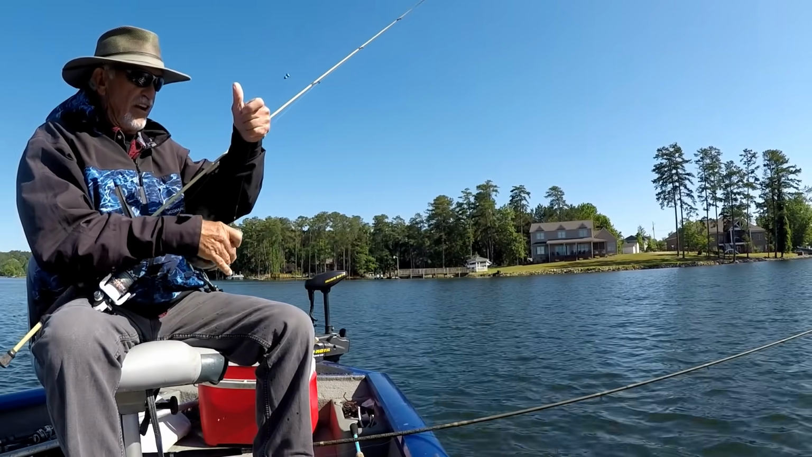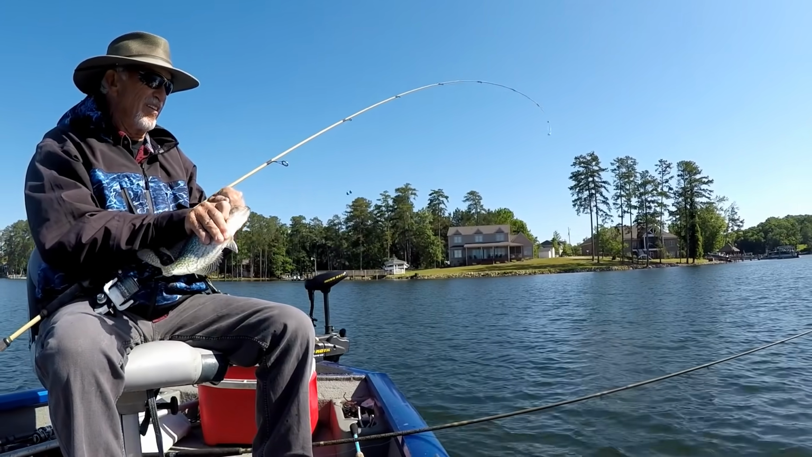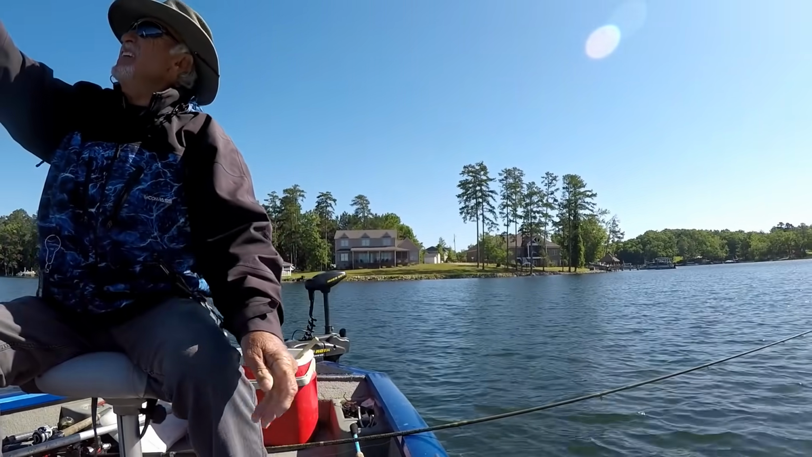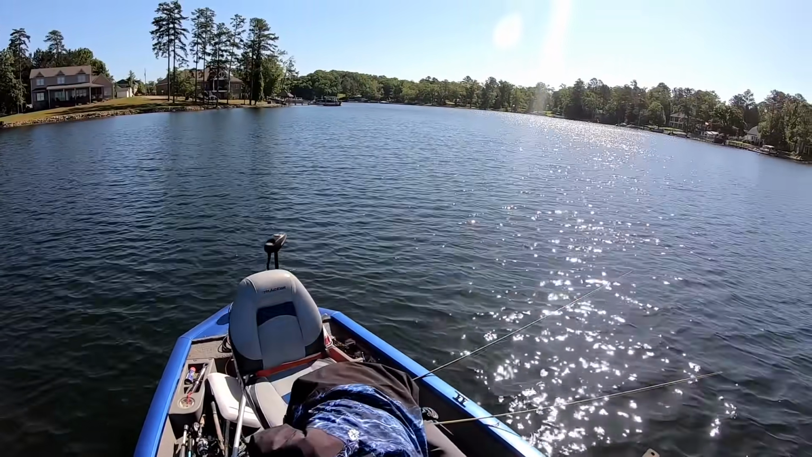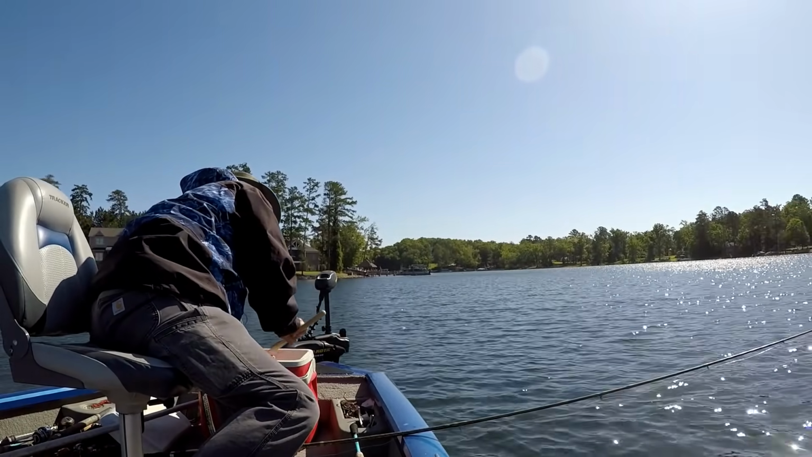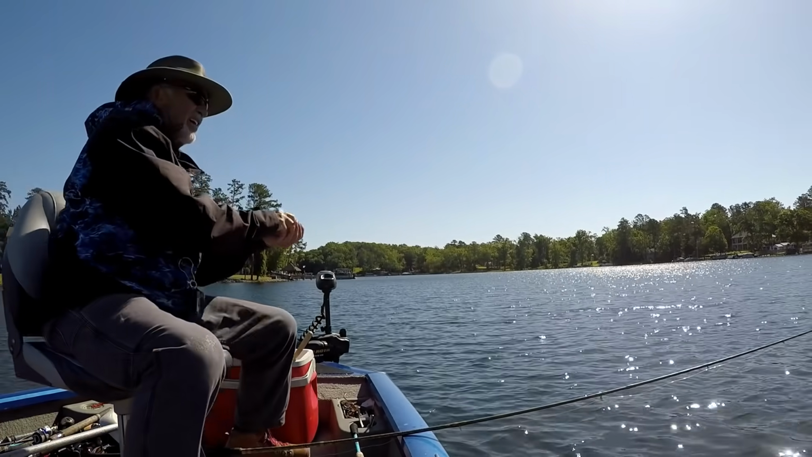And we just got another slab. All these crappies are over a pound or better. Ain't catching many little ones. Y'all see it? Alright. Get another minnow, put it out. See what we can do. Alright.